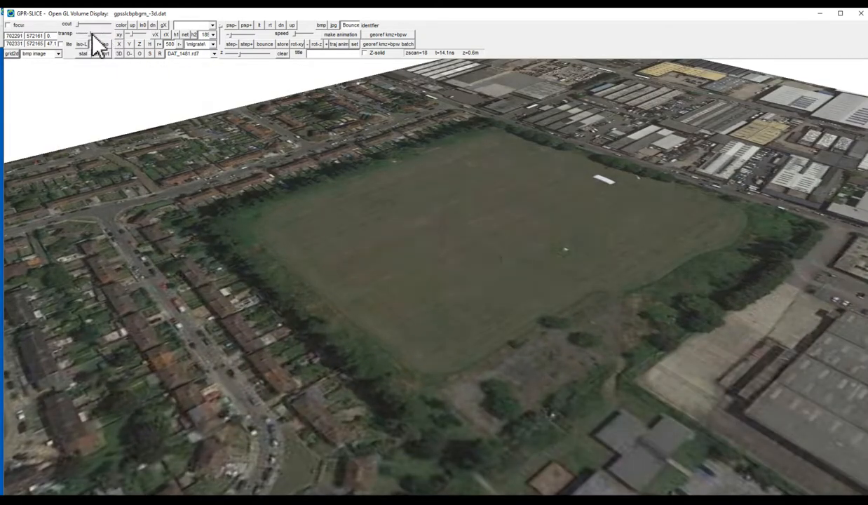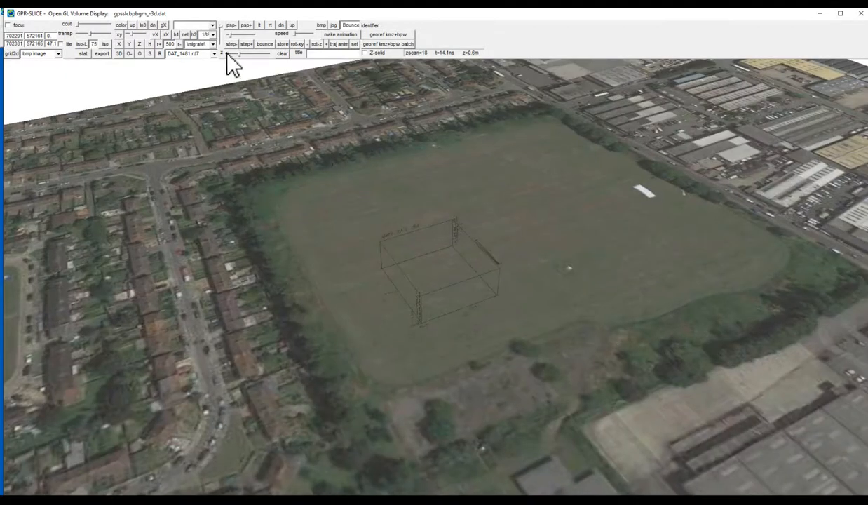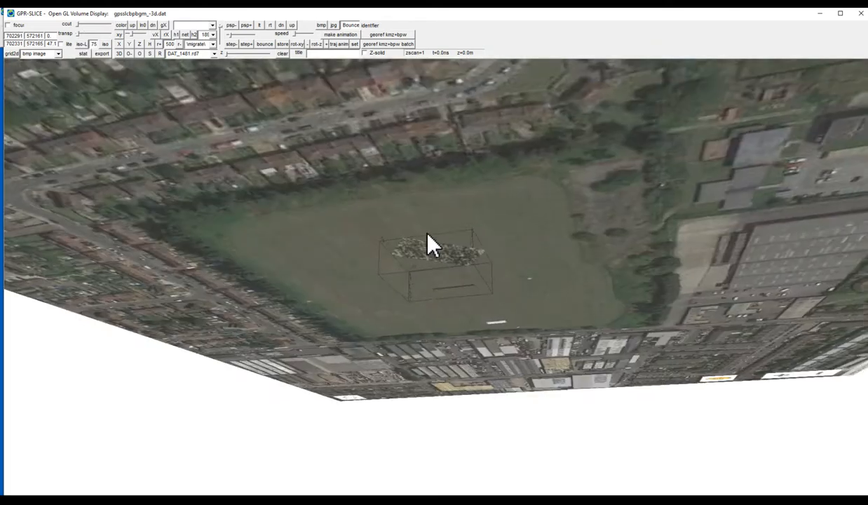I can change the transparency of this so I can see what's underneath more clearly. And then I can put in the volumes, or I can scroll through.